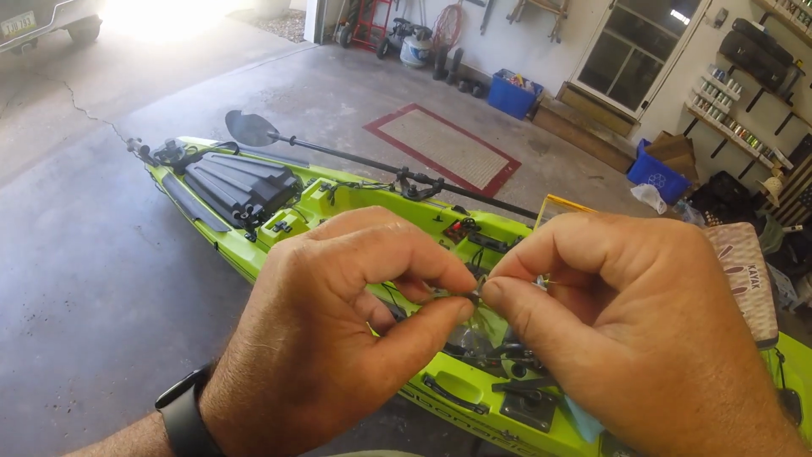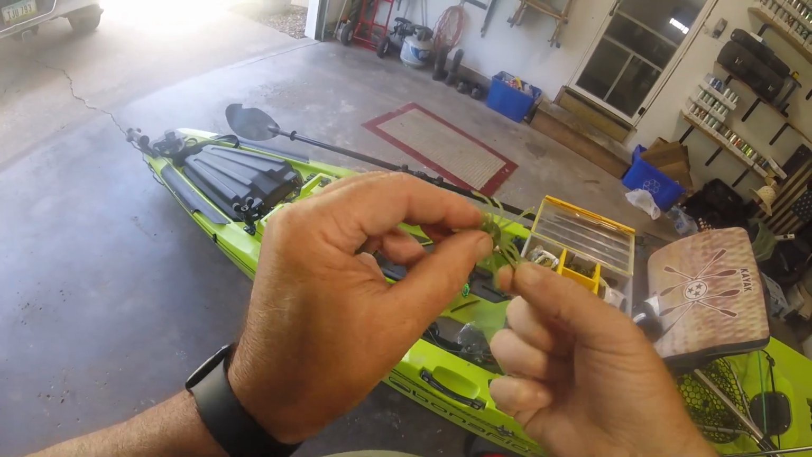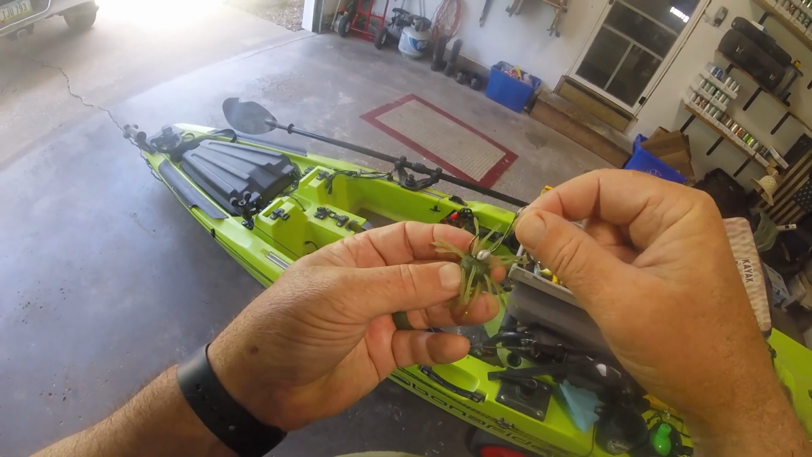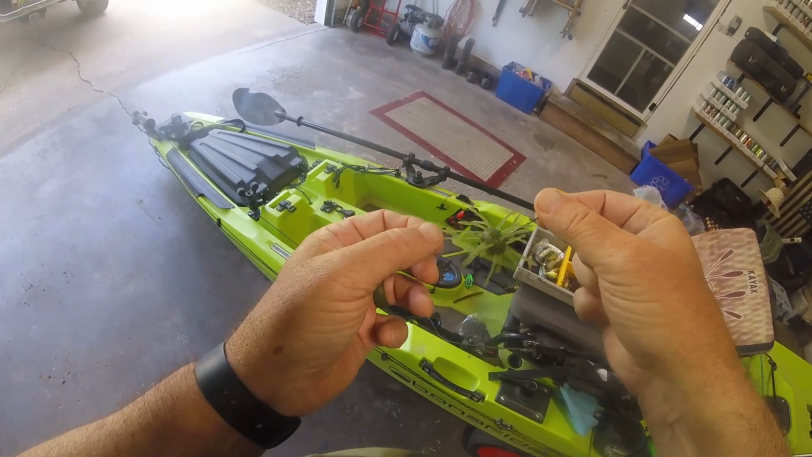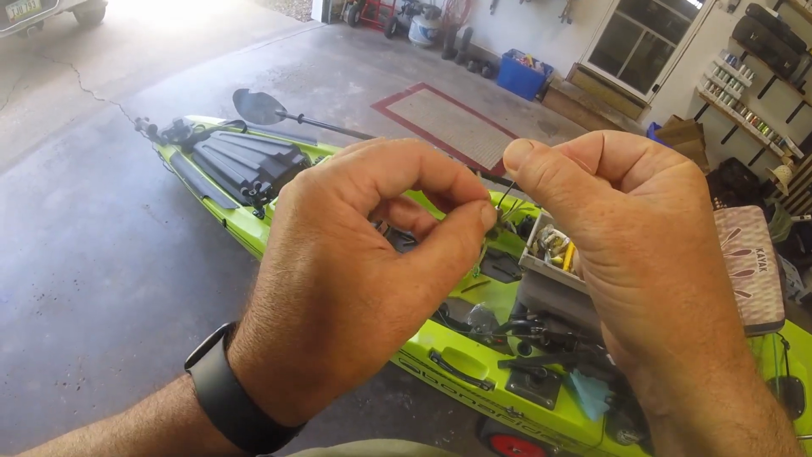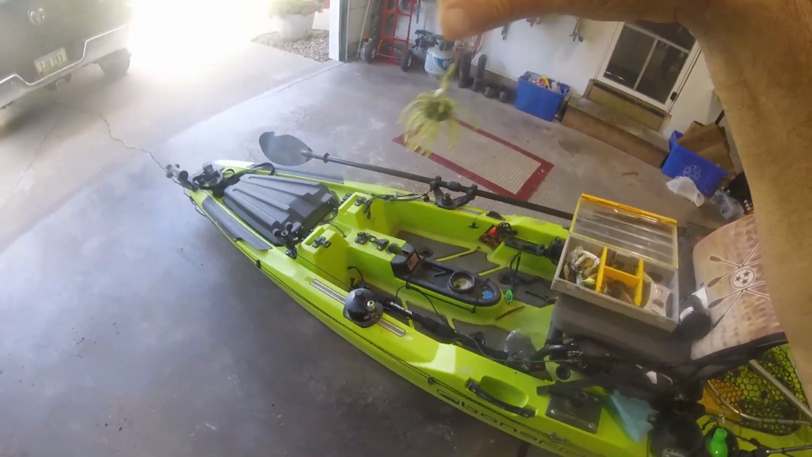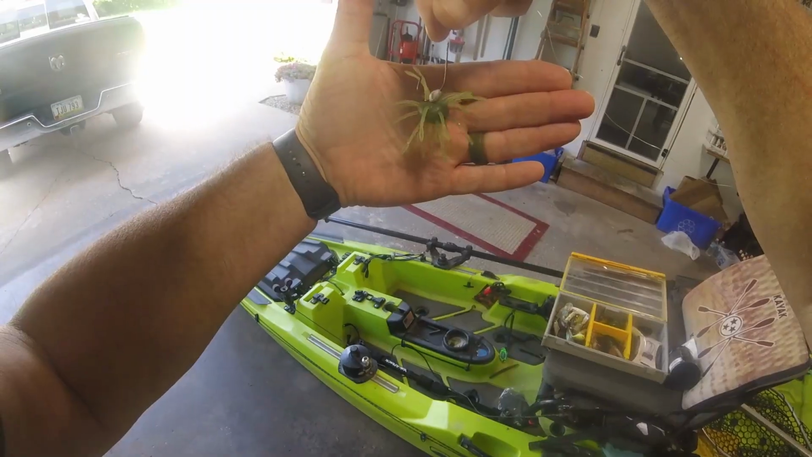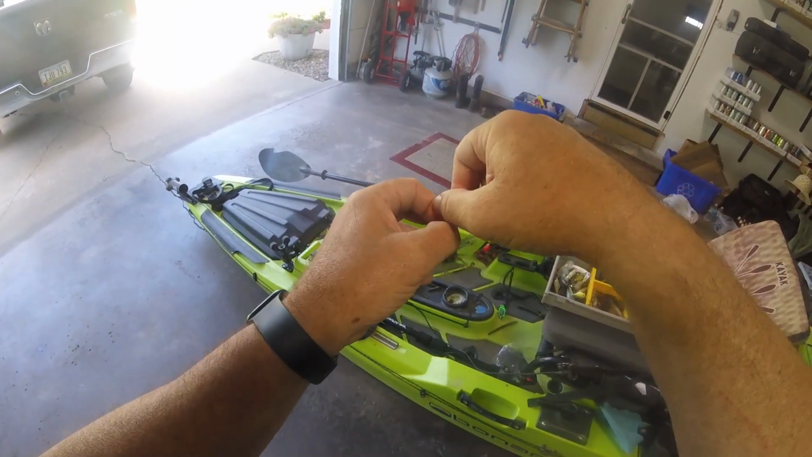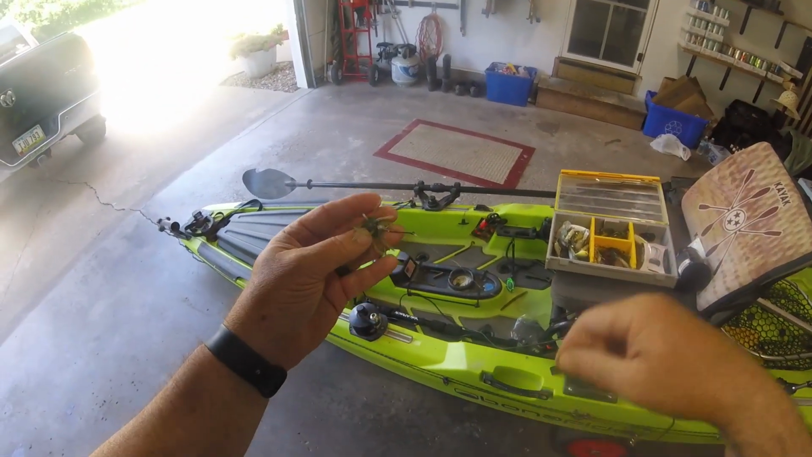This is a lot like that Z-Man Elaztech stuff. So I got it through there. You gotta really push it to get it on there. It does not go on easy. And so there it is, mounted up, or rigged up, I guess you would call it. 3/32 ounce. I'm not sure what the fall rate of that will be.